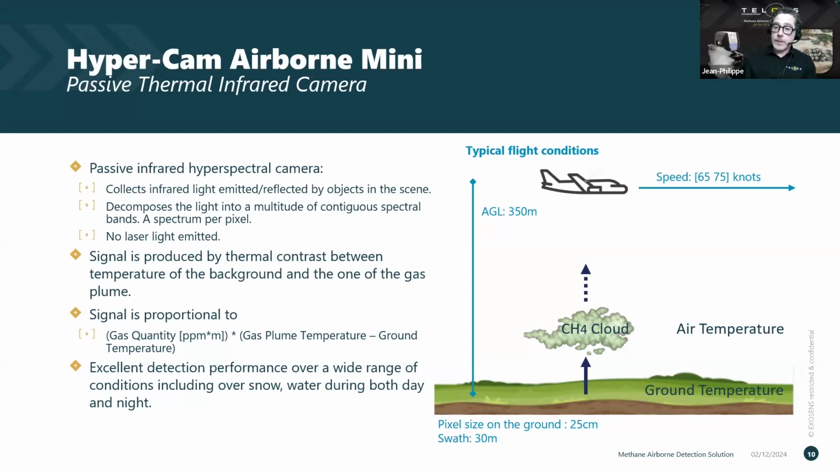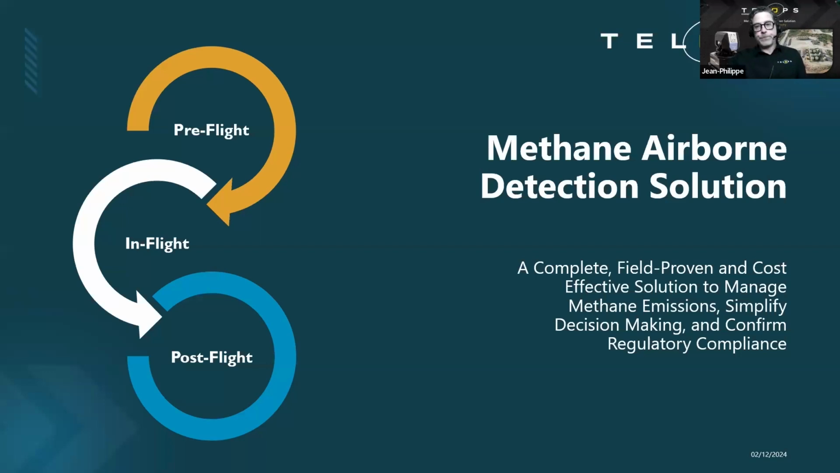We can fly faster, or we can fly in different weather conditions, such as a higher wind day, for example, because wind does affect the detection performance of the sensor, just because it sprays or dilutes the gas quite significantly. But this sensor can work over day, night, and also it can detect methane over water surfaces or even over snow, as I'll demonstrate in a few slides.